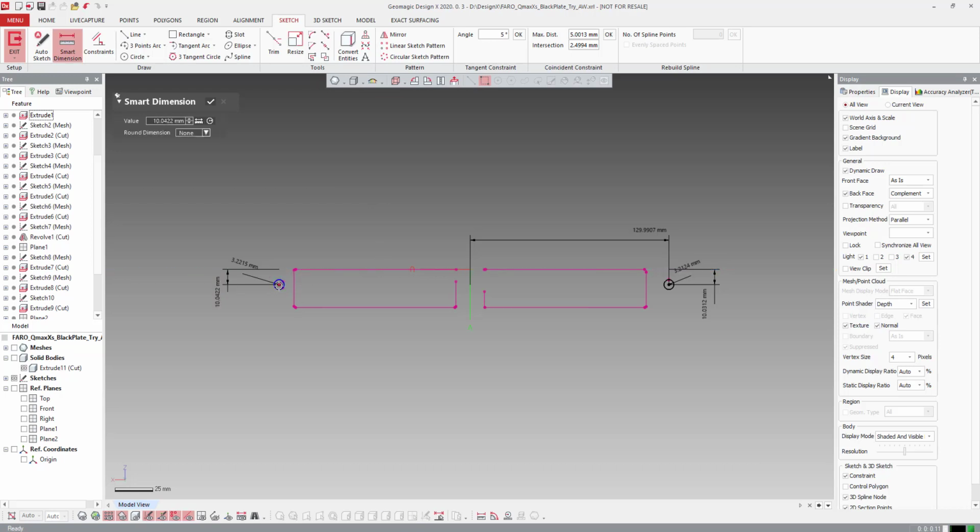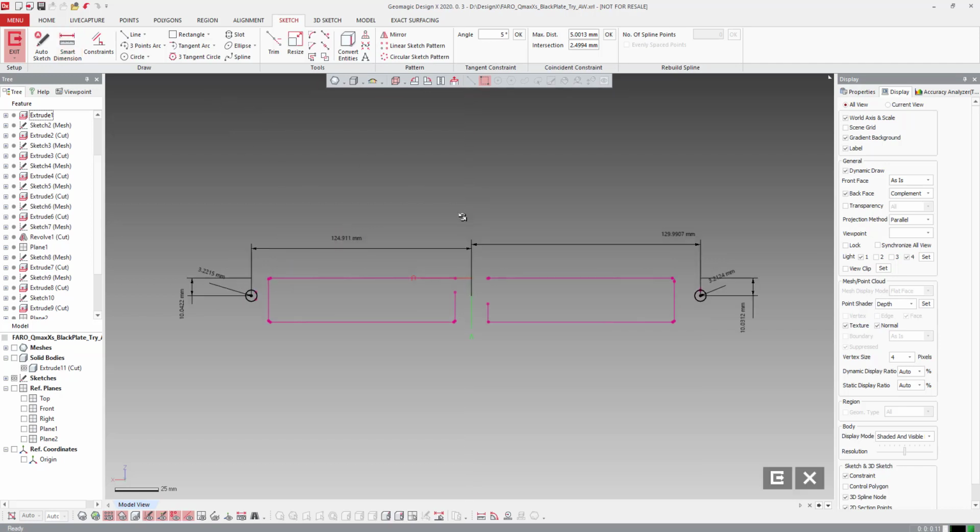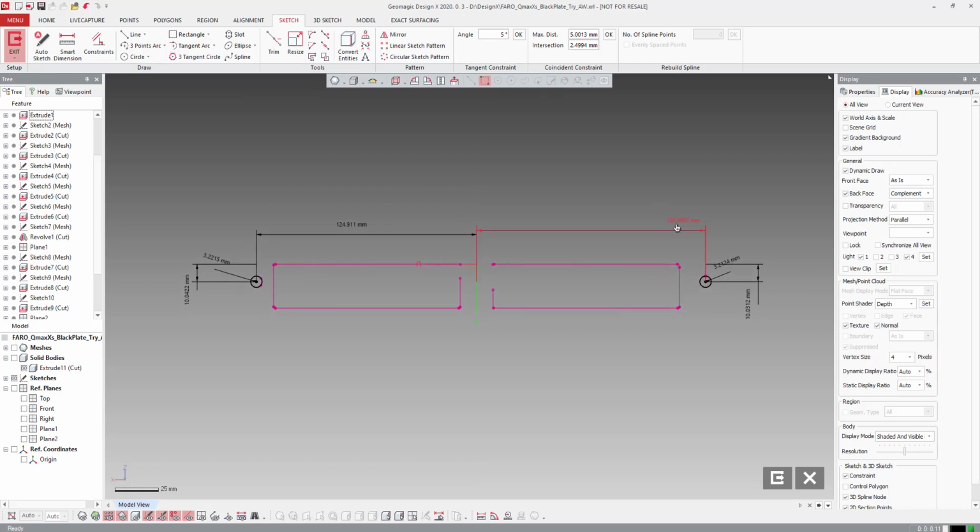That one's like 10. So we got one like, what, 130. This one is 10. Could do 10 on this one.